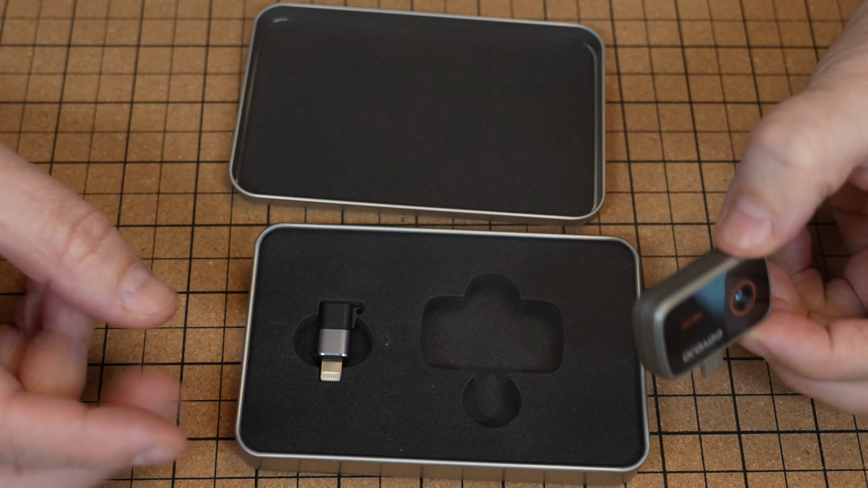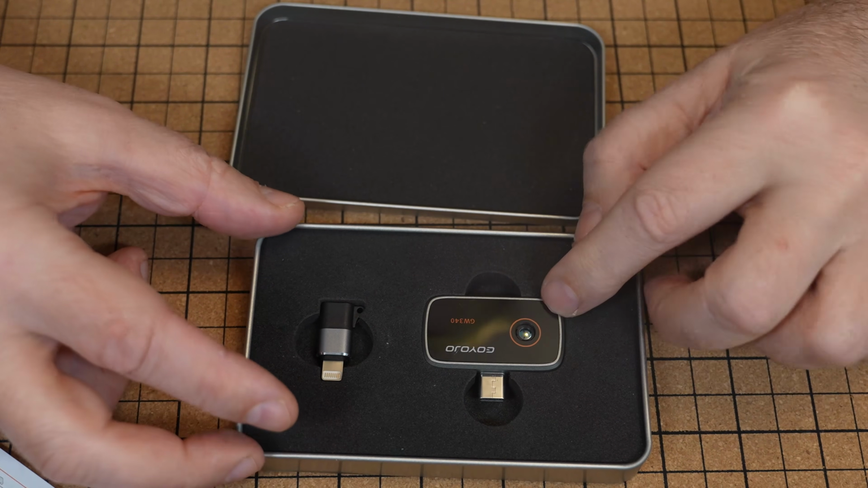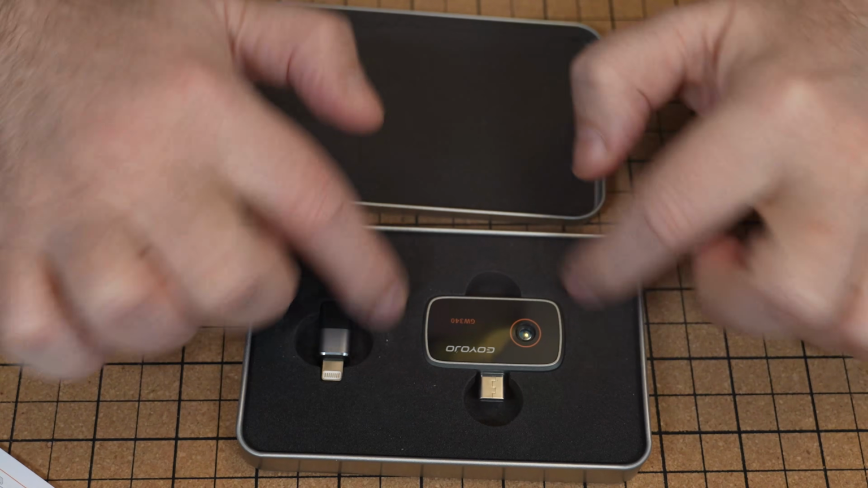Maybe just my opinion, but I think this storage case doesn't have to be so big. I mean, look at this. And I think I will create one with 3D printing, much smaller.